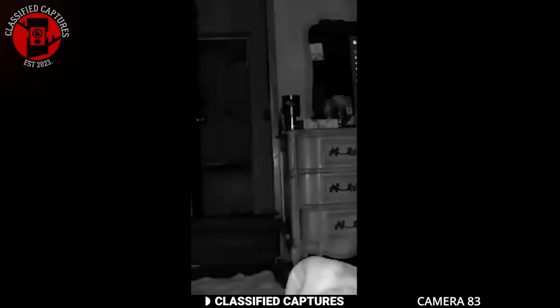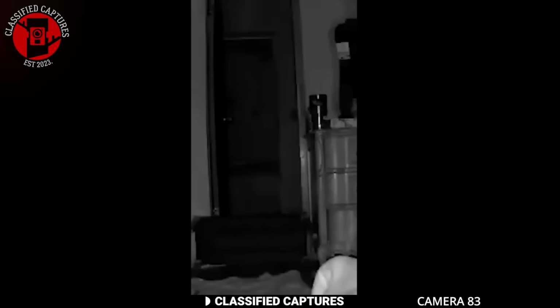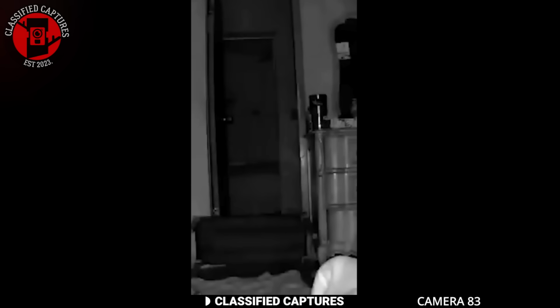The shadow came from the narrow gap between the door frame and the wall, far too small for any human to fit through. And even stranger, it's almost as if the entity noticed the camera and disappeared the moment it realized it was being watched. Naturally, the man was shocked when he reviewed the footage, but the real question is, how did it know the camera was there? And more importantly, what exactly are we dealing with?